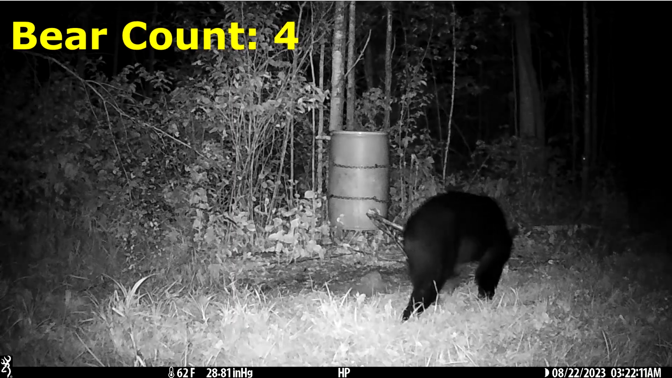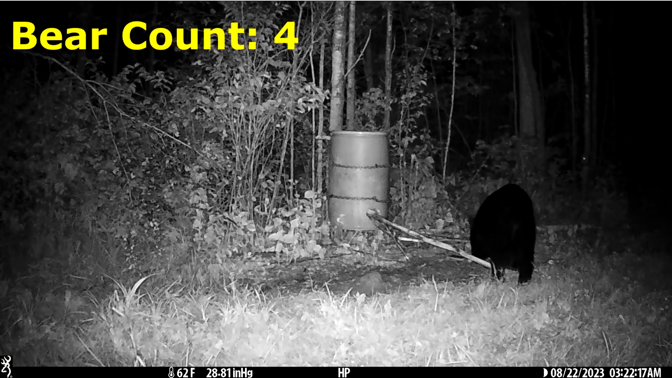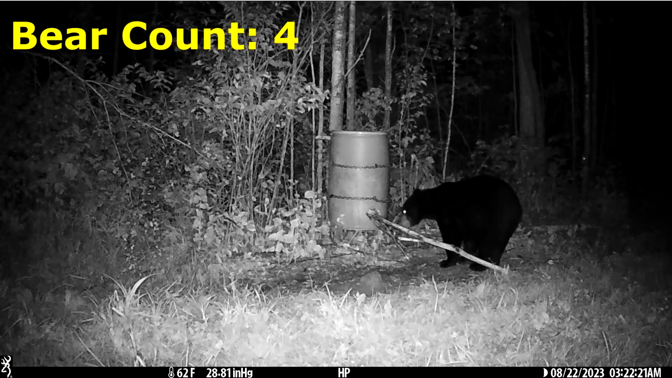Mom and the cubs haven't been gone very long, and a new bear shows up. So this is bear number 4 that we've seen now since we put the new food out. This bear shows up at 3:22 a.m.